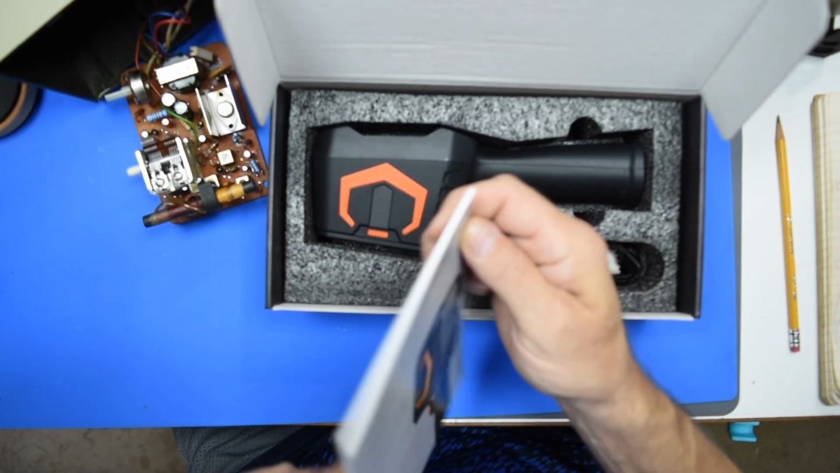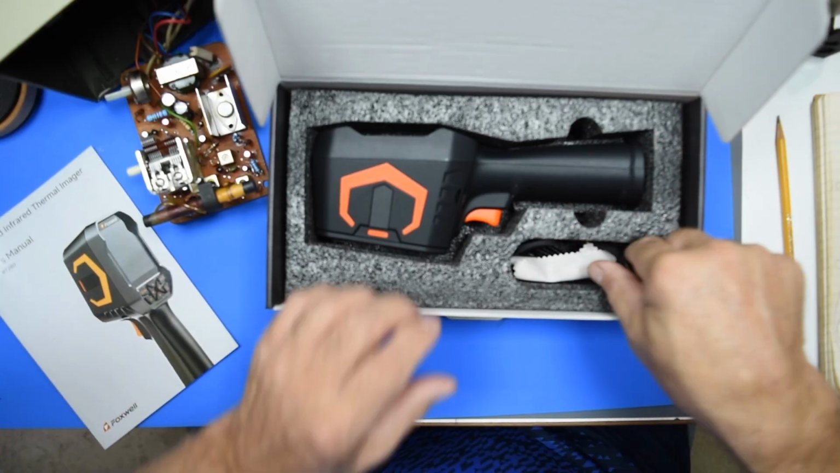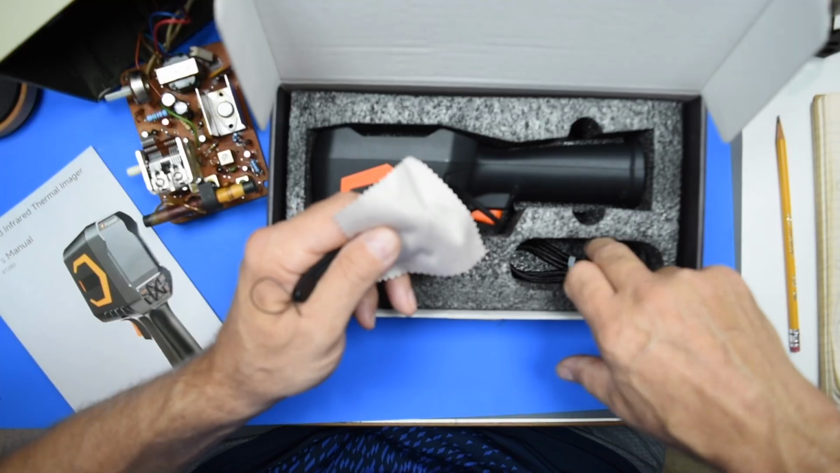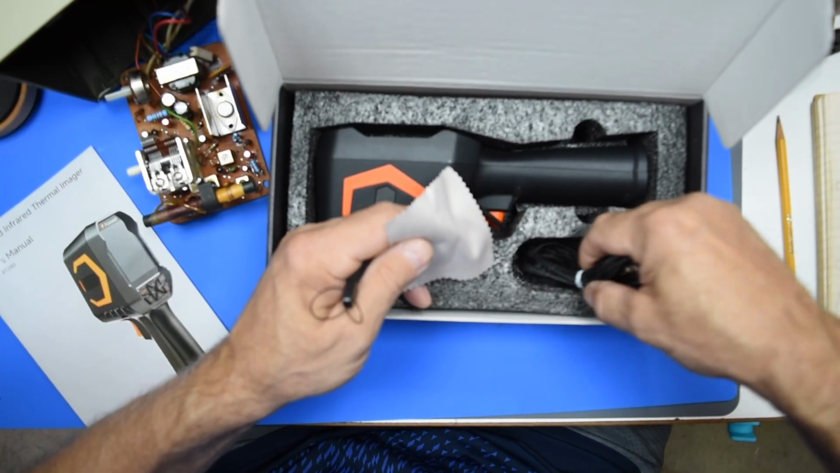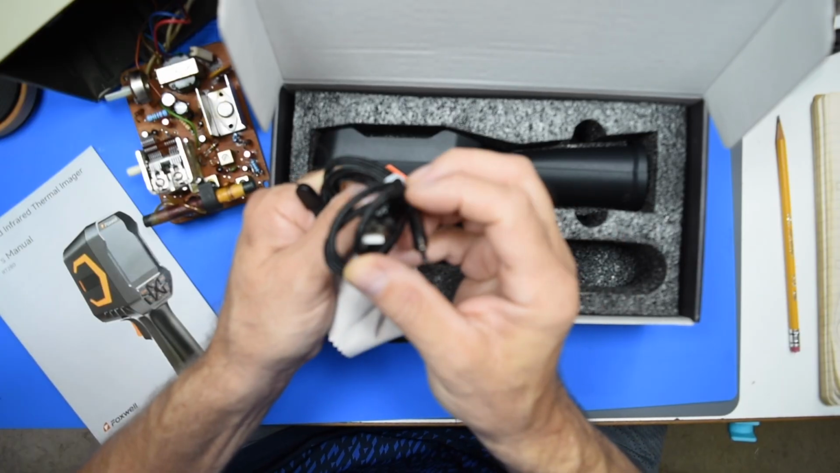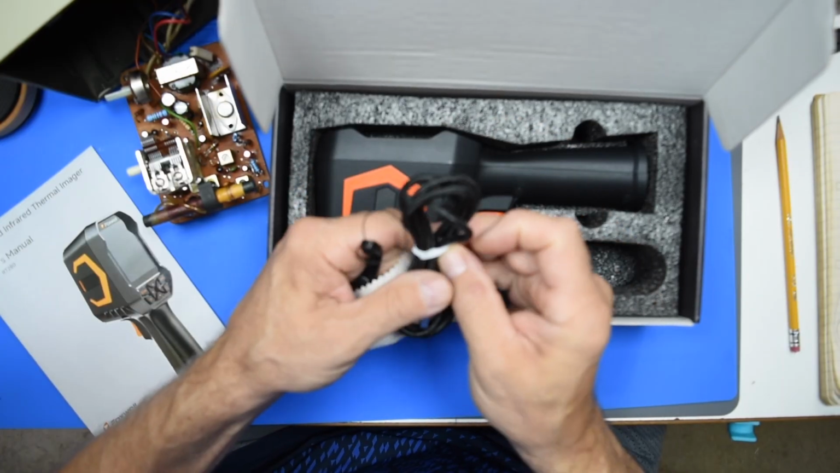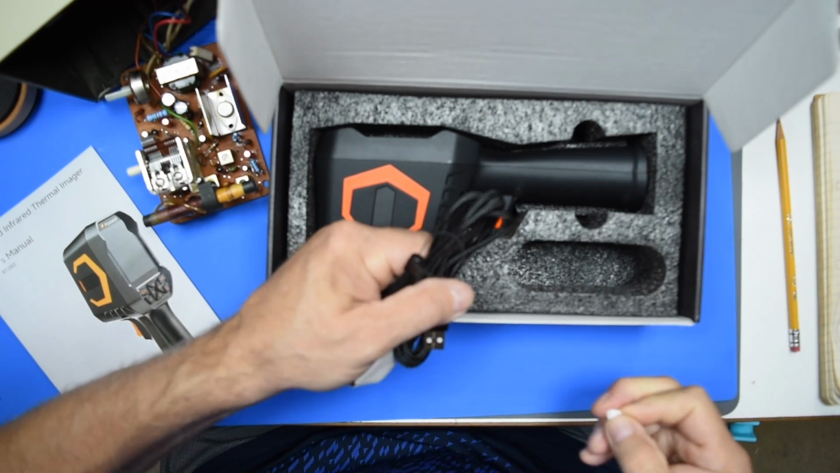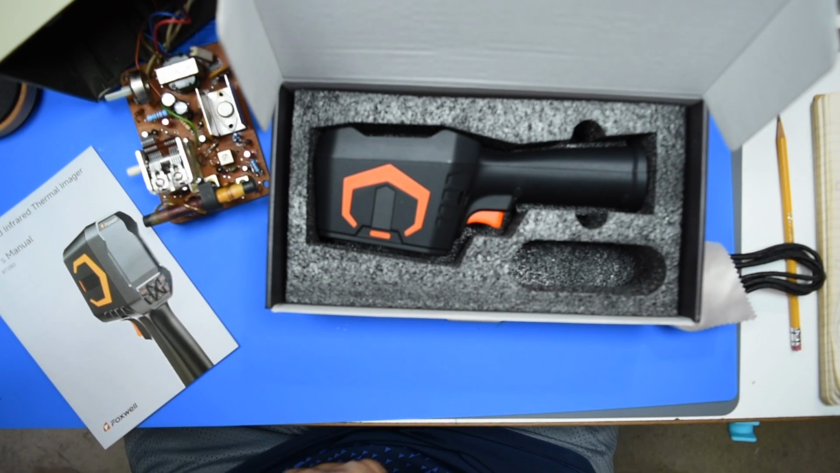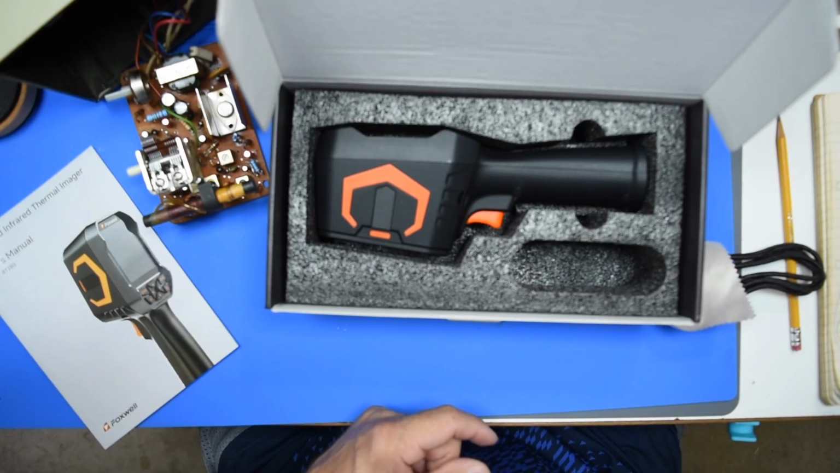It's like an 1/8 inch thick. Well, lucky you get anything nowadays. Everything is a QR scan code. Okay, and a USB-A to USB-C. So I don't know if this needs to be charged up yet. We'll find out. Or if we can use it just by plugging it in.